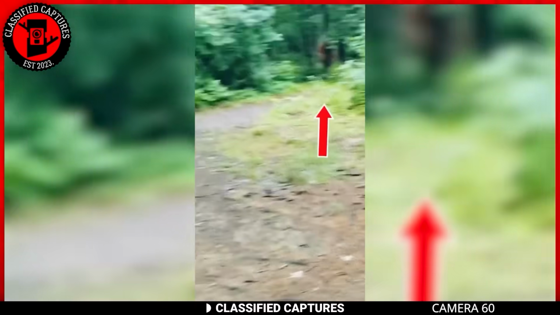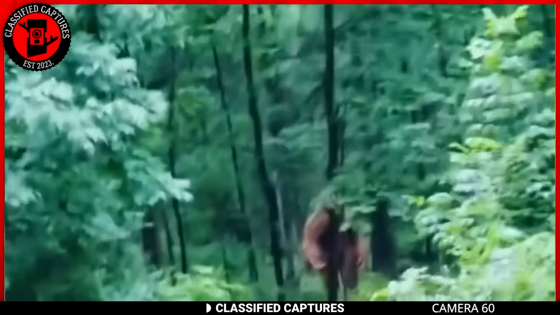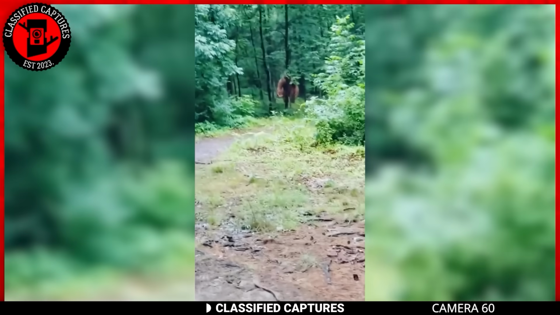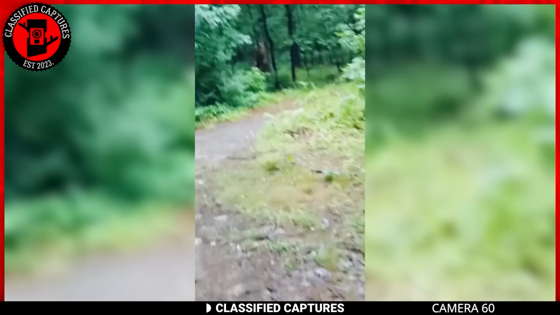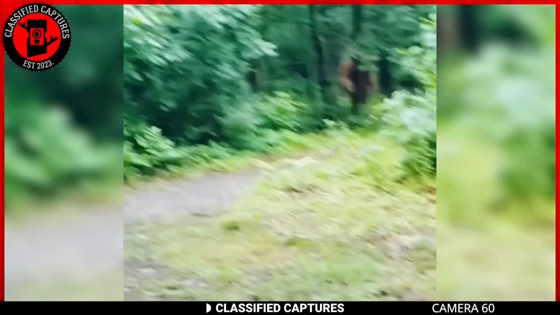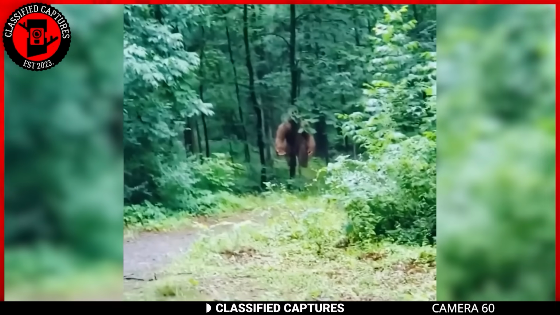A woman and her kids decided to take a breather in the woods and just have some fun. But imagine the terror of the woman when she spotted a huge creature among the trees. The creature had dark fur and bulging muscled arms. It was stalking the woman and her kids. The frightened woman called out for her kids to get inside. The creature, when it realized that it had been spotted, dashed off.